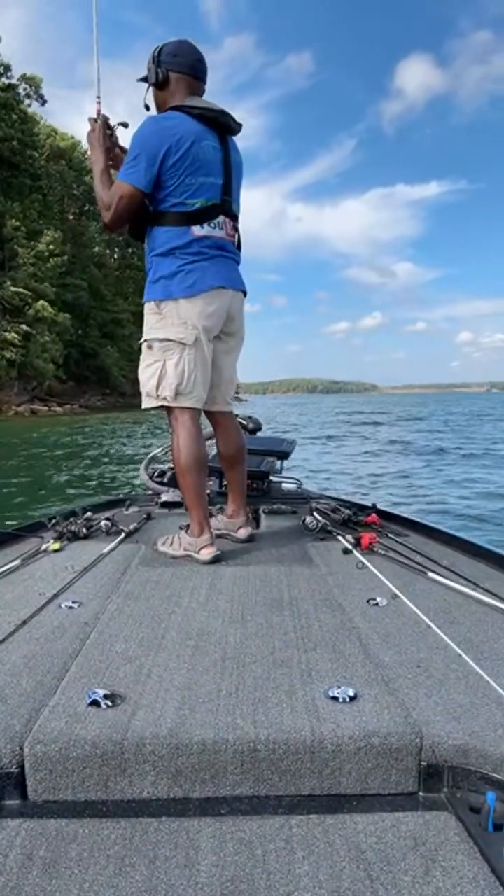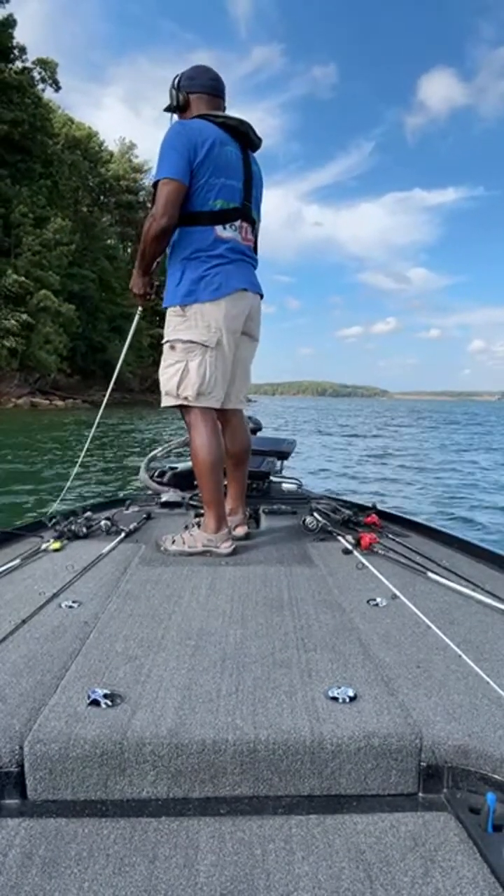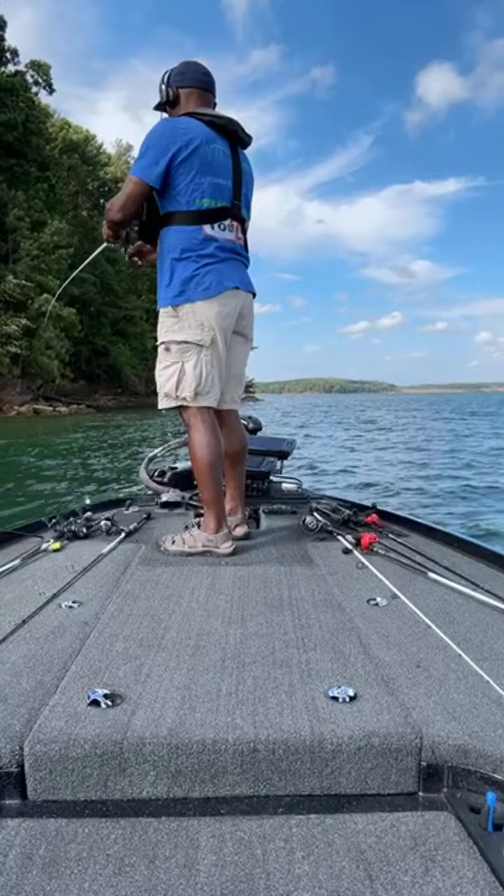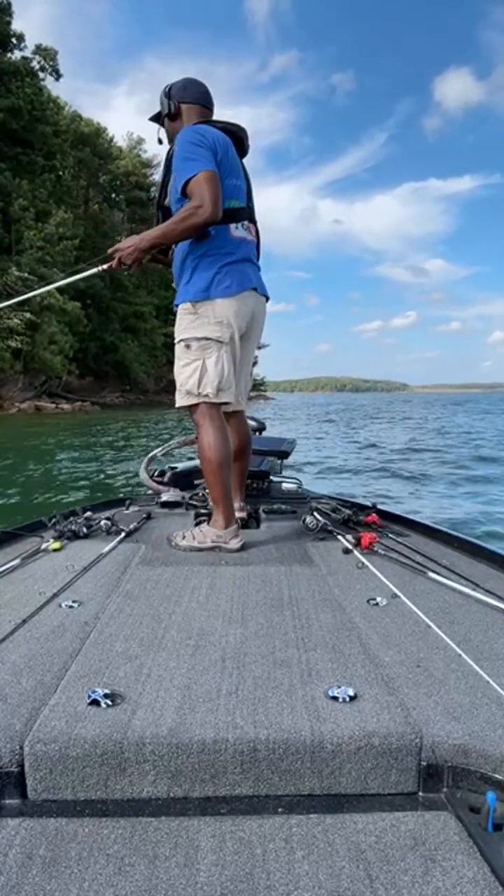Oh shoot, bad cast. The wind got me. I didn't take into account the wind still blowing over here on the bank. All right, so here we go. Threw that right over there to the left side of that.